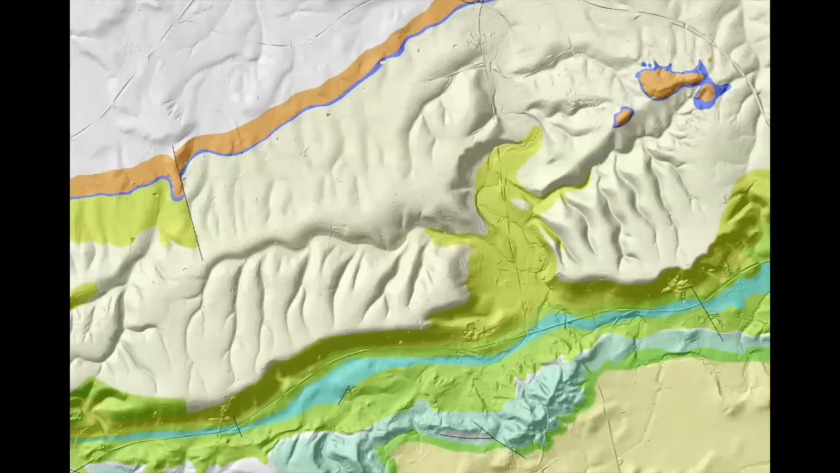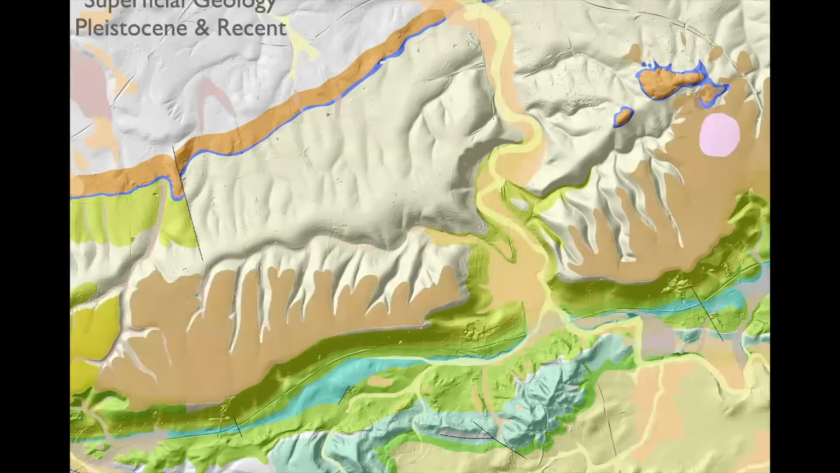So back to our geology. That's our hard rock geology, but it's not the full story by any means, because a lot of that geology is covered in what is termed superficial geology. But actually, it's just the stuff on top of the last unconformity. And some of it is really interesting.